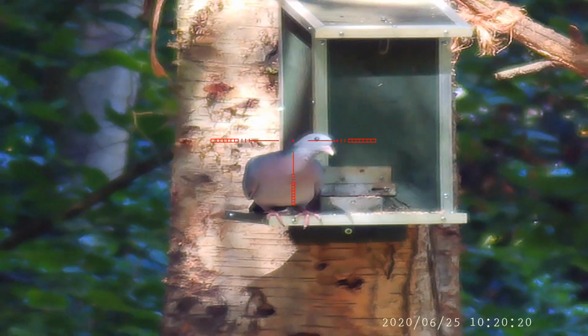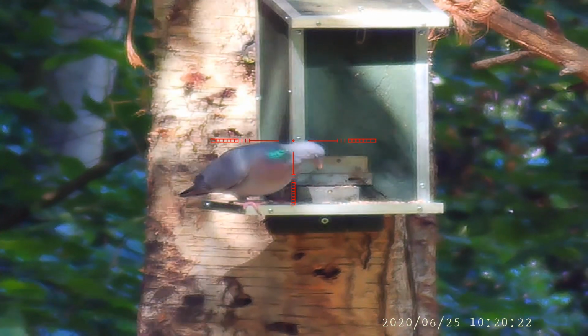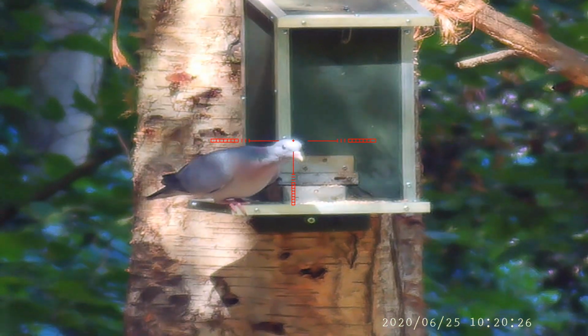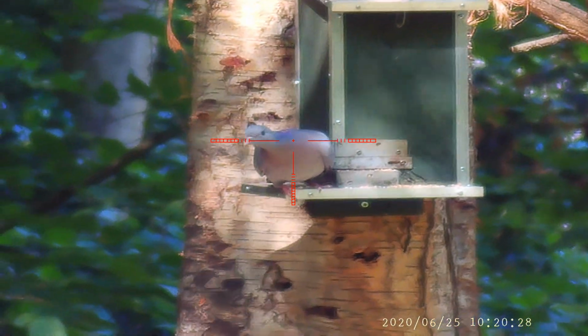I think this one has actually lost its mate because there are a lot of feathers on the ground behind the tree, and it looks like a sparrowhawk has taken it, but that's nature in the raw.